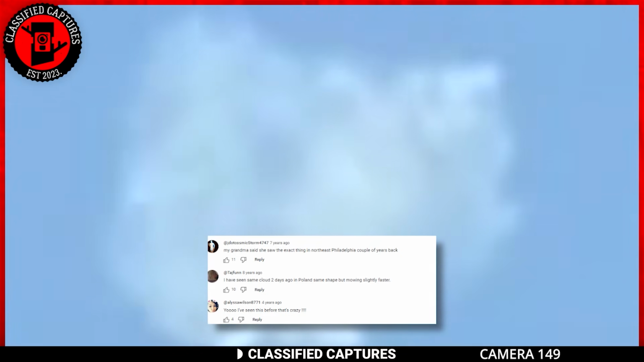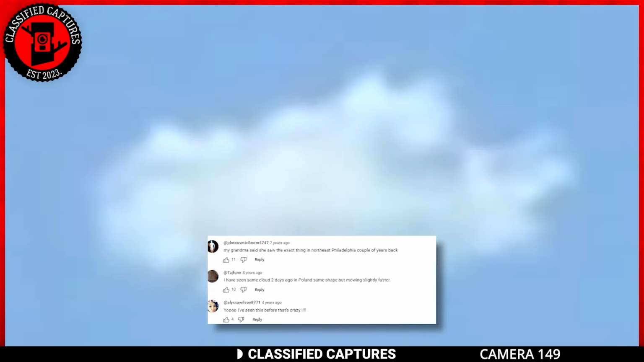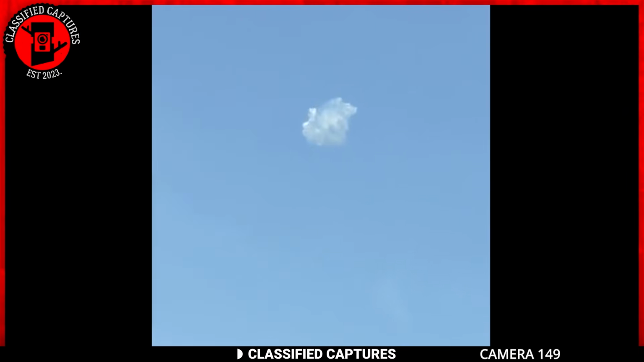It, however, appears that this was not the first time people had seen this. Many people in the comments section also testified to seeing this strange cloud falling out of the sky at other times within the same area. There were even some from other parts of the world who claimed to have seen it in their regions too. Others had a range of opinions about what this could be.